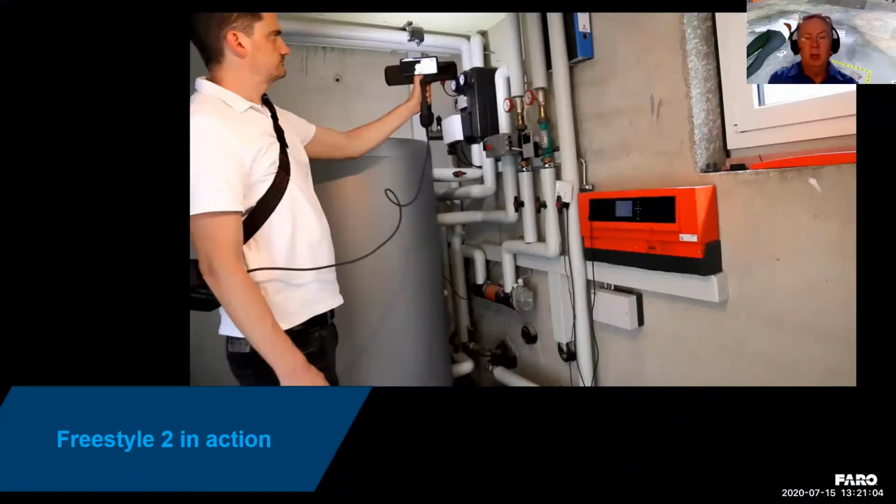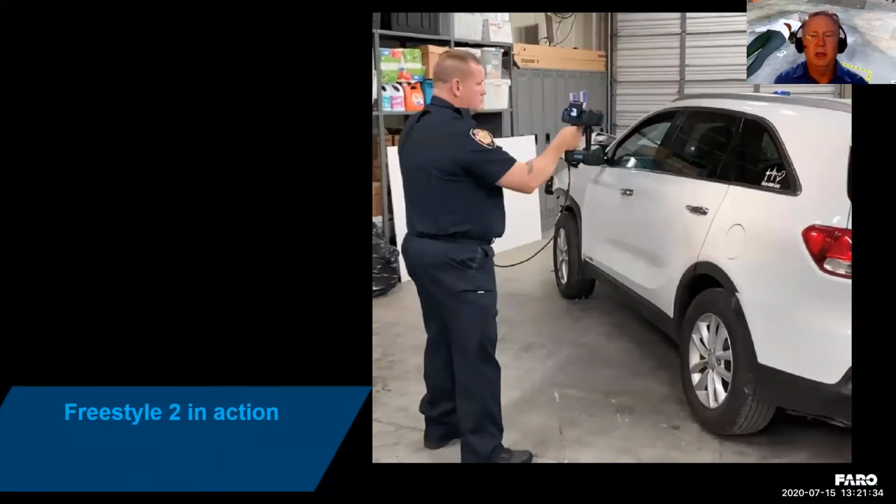I want to show you what the scanner looks like in action, just so you get a rough idea of the size of it. To be fair, this is Renee, who's one of our developers in Germany. Renee's about 195 centimeters tall, and for our American friends, that's about 6'5". So it looks a little small in his hand. The device isn't quite that small, but Renee's a pretty big guy. And here we have another guy, more average height, and he's doing another scan of this same vehicle.